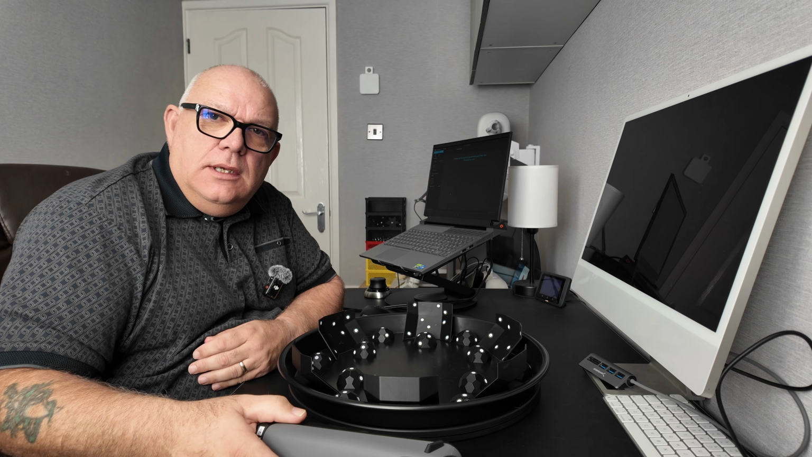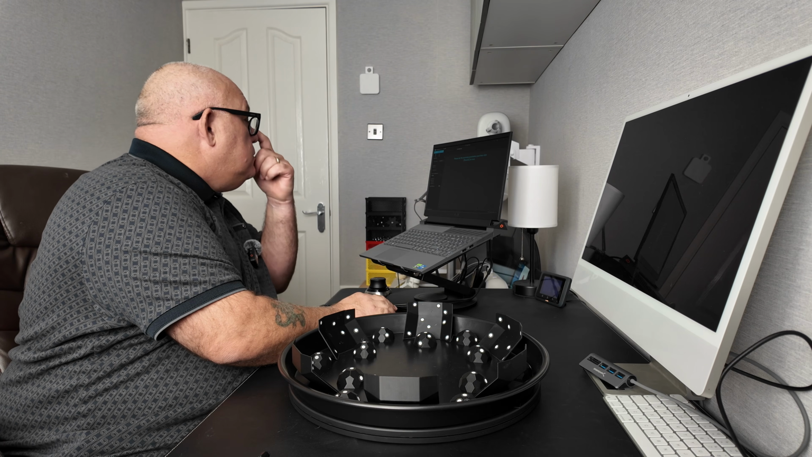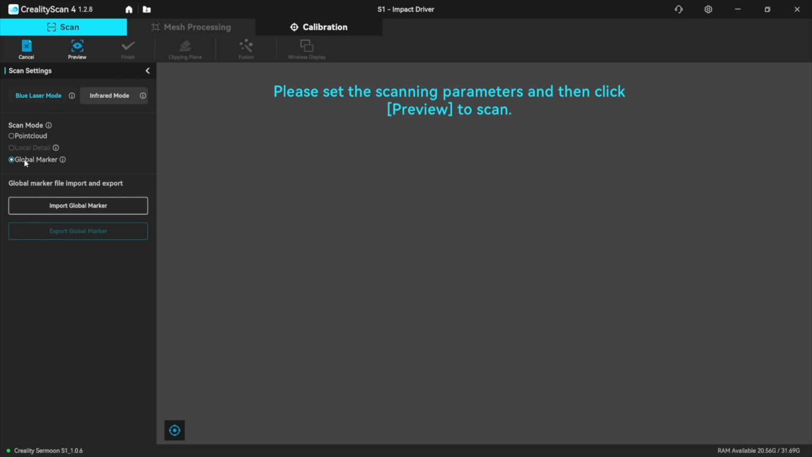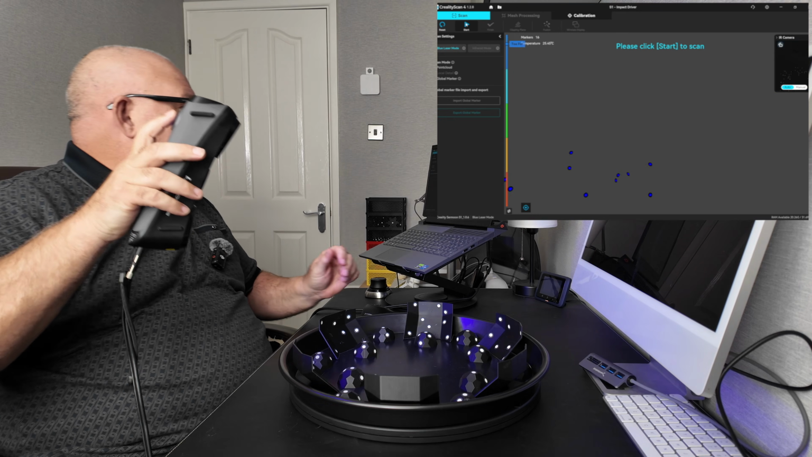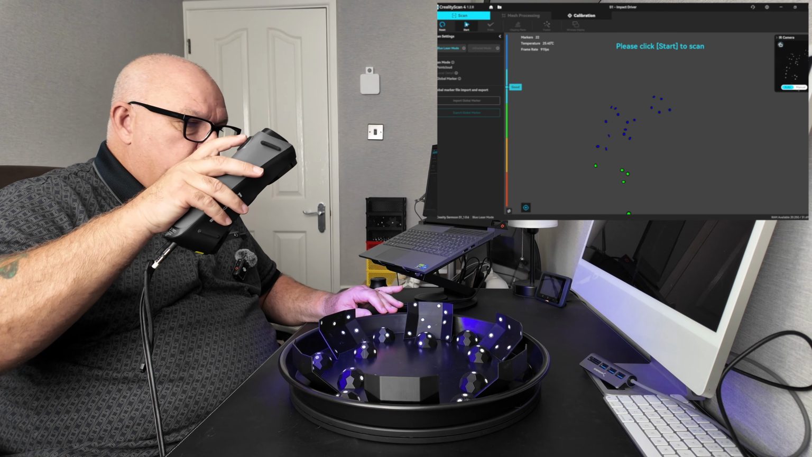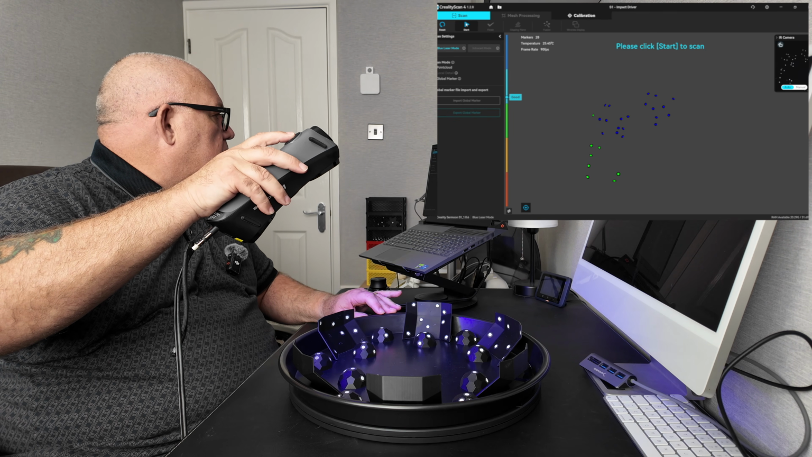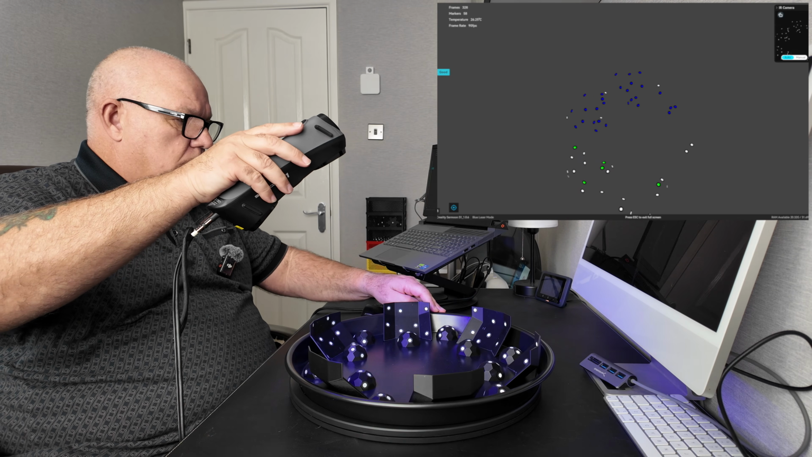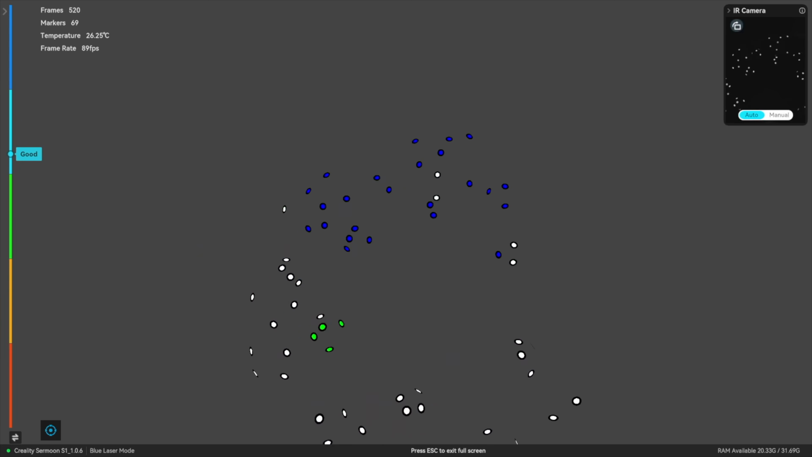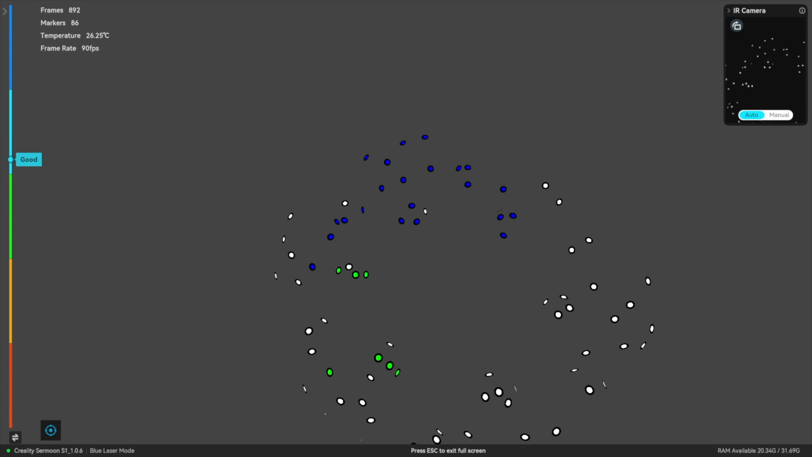So, let's have a look at how the Sermoon S1 can do it. Global marker scan to start with. Preview. Leaving everything on auto. And again, let's see how fast this is. Look at that.